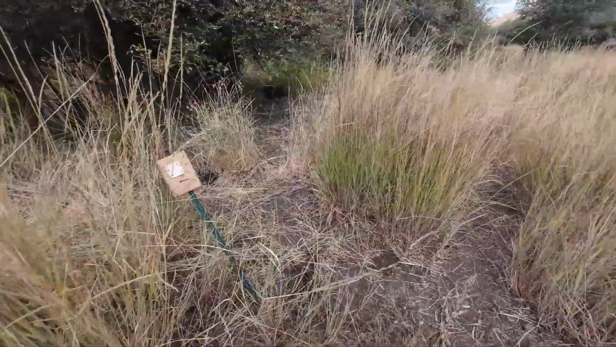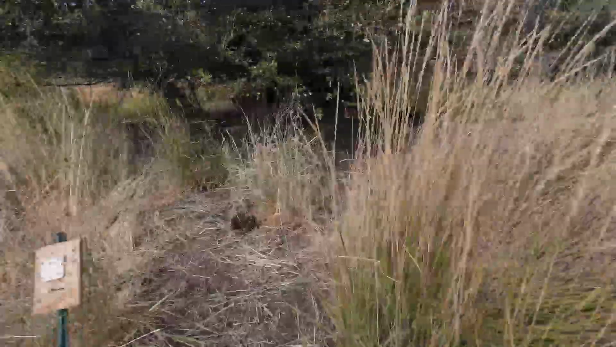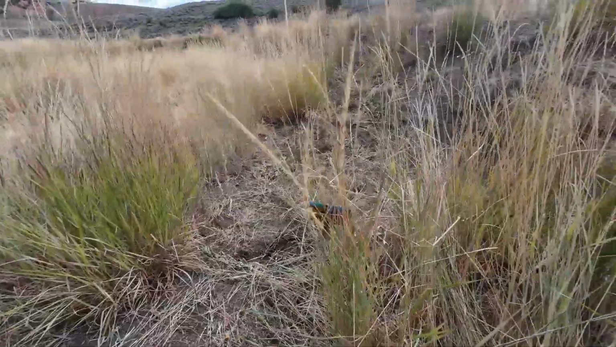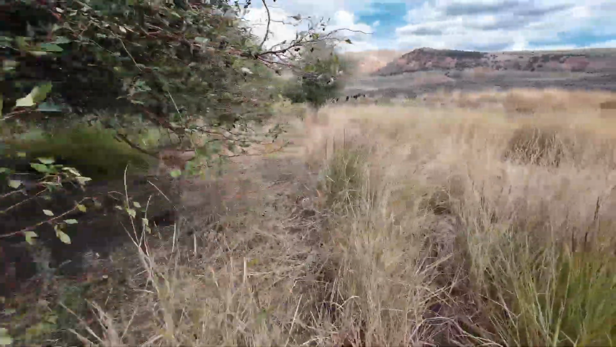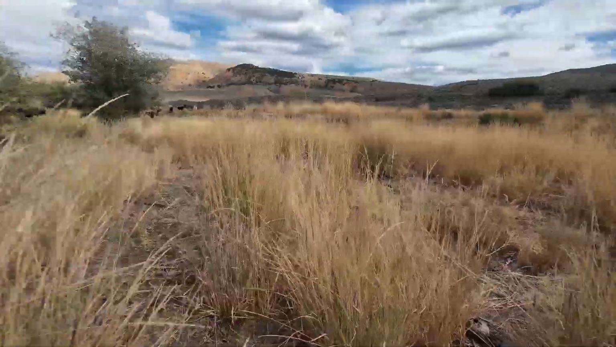I'm seeing all sorts of trampled down grass, but yeah, I'm not seeing it anywhere around there. I don't know if it's been stole or what, and I don't see it out in this area here. Well, that's not good news at all. See if any signs over this way at all. And oh, there it is right there.